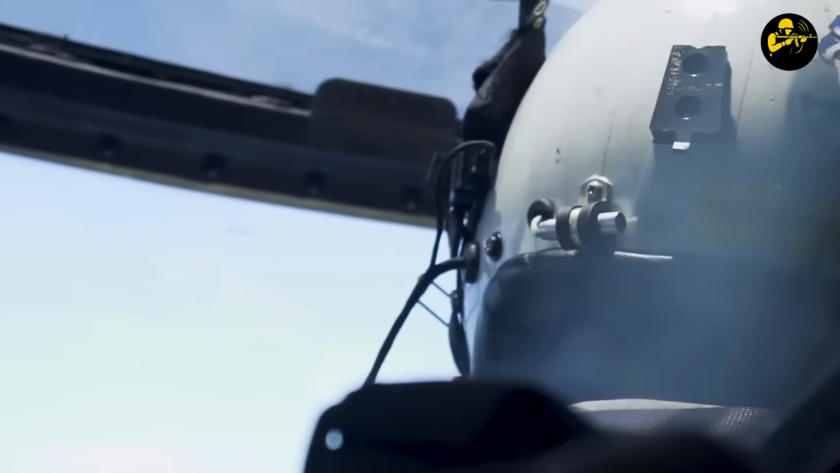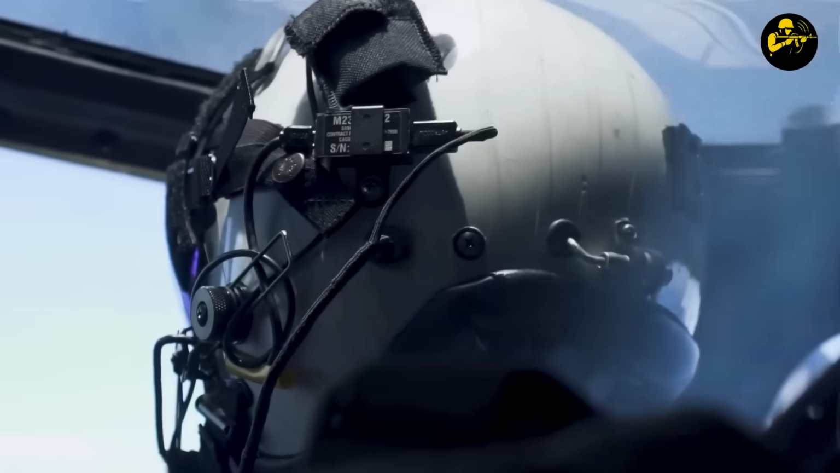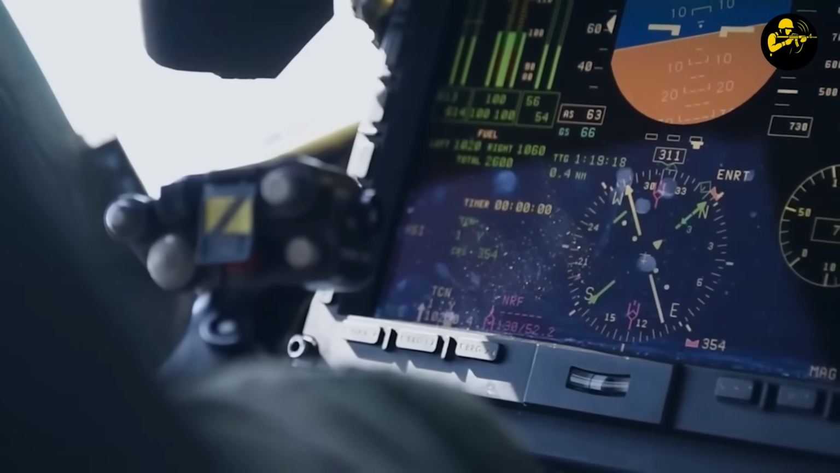The TopOwl helmet tracked even the tiniest head movement. Electromagnetic coils detected shifts as small as 0.1 degrees, updating 60 times per second.